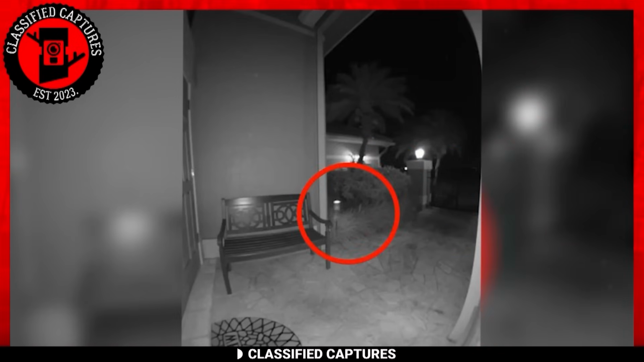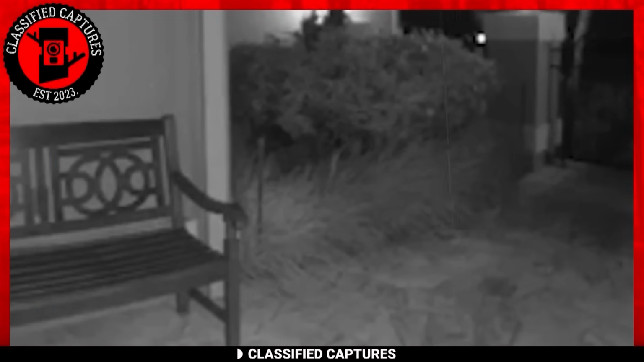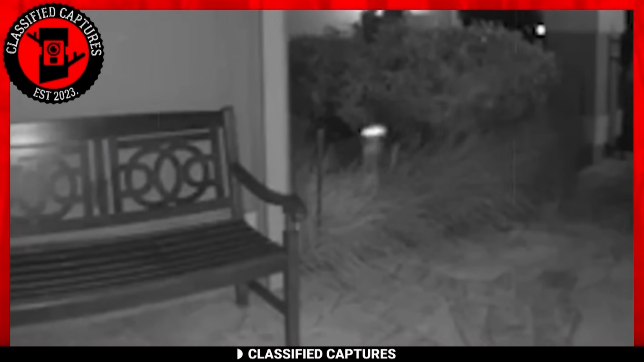In the footage, we observe a light-like object approaching the door. Once this light reaches the door, the bell starts ringing, leaving you with questions. What is this light and why is it ringing the bell? It's not a one-time occurrence that you could dismiss as a fluke or error. It happens multiple times, leaving you wondering what's really happening.